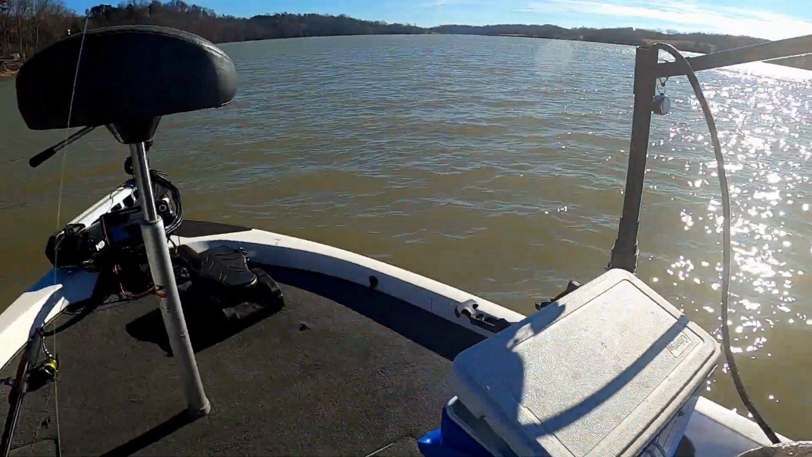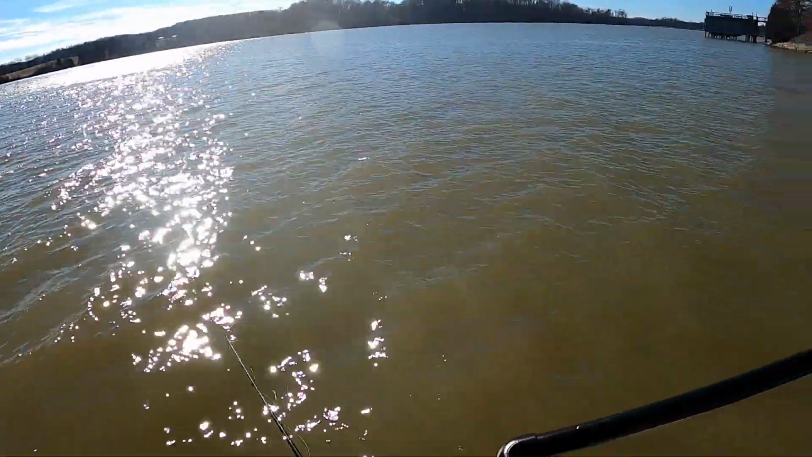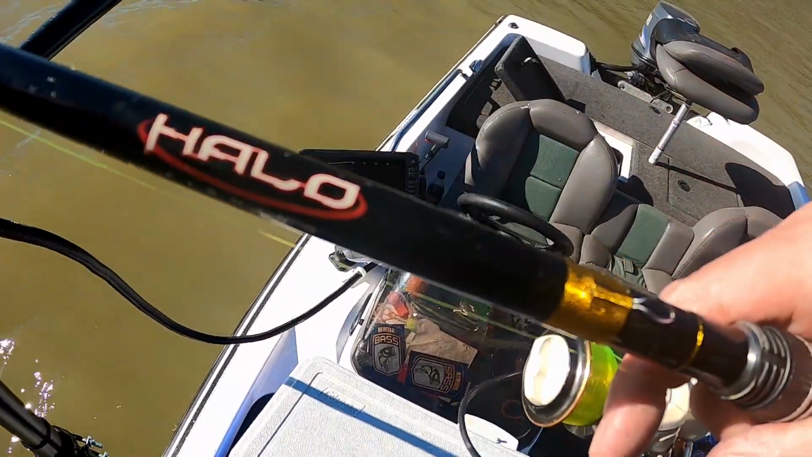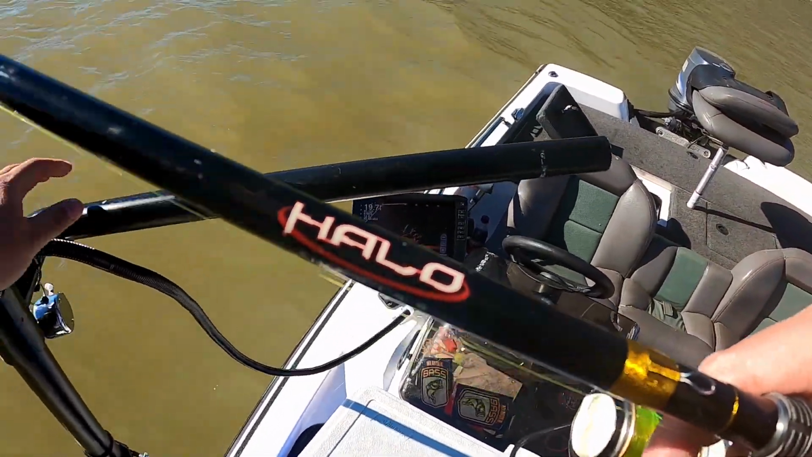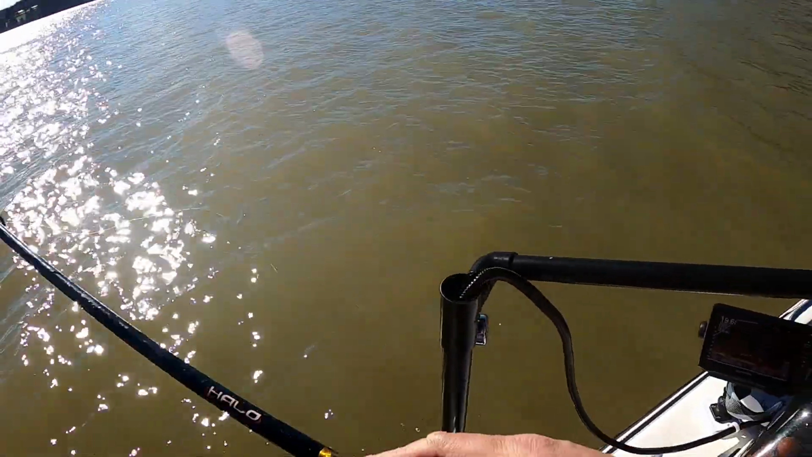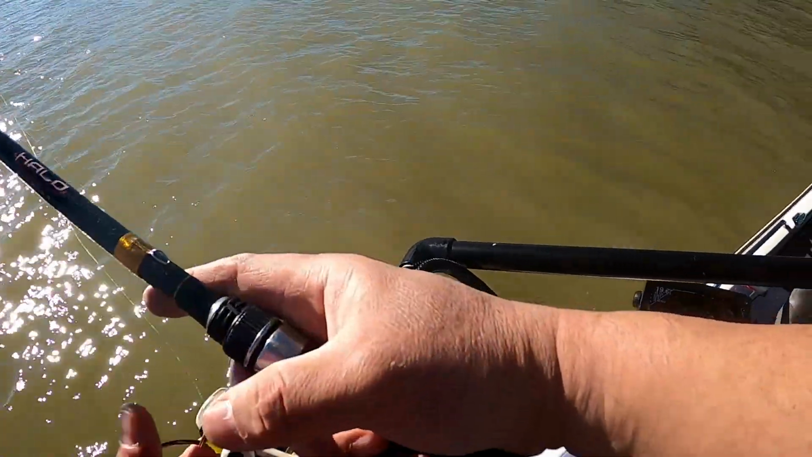I think it's warmed up a little bit. The water's getting warmer. It's 45 degrees out here now. It was right at 41. So I think they're starting to get a little bit more active. Let's see if I can get some of these off out here.